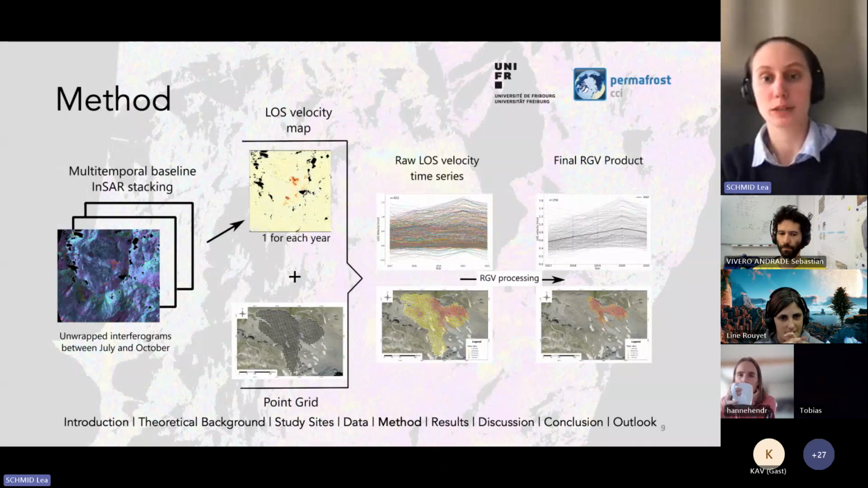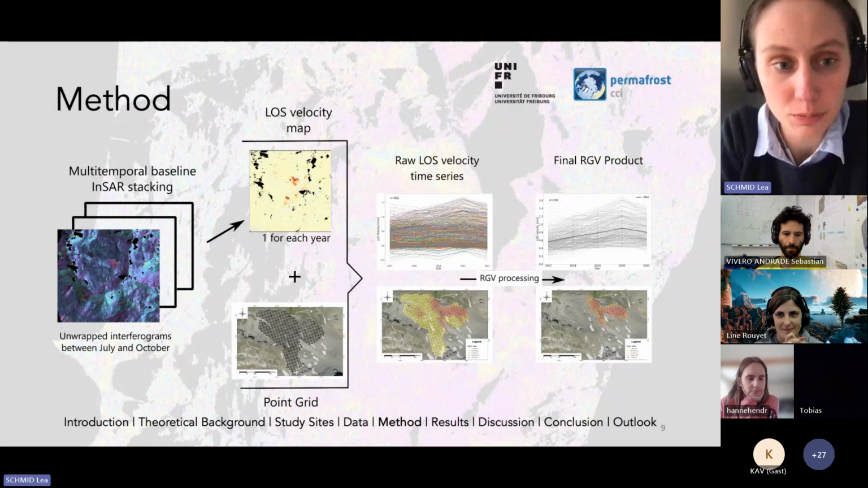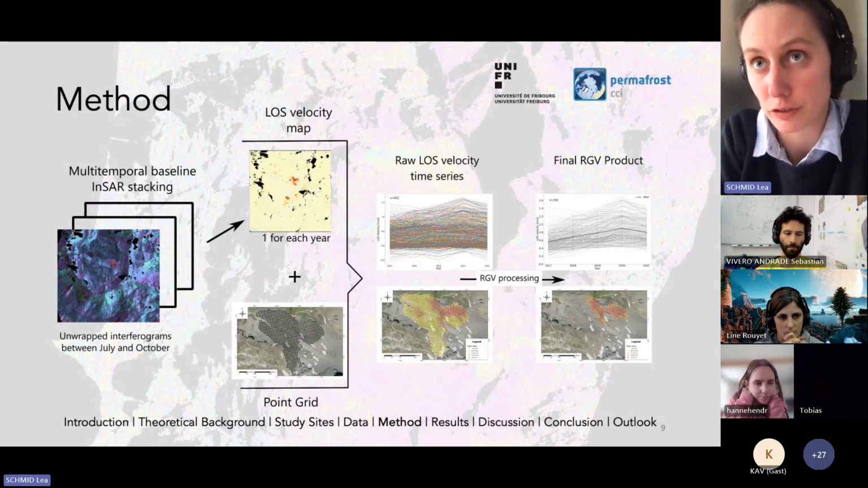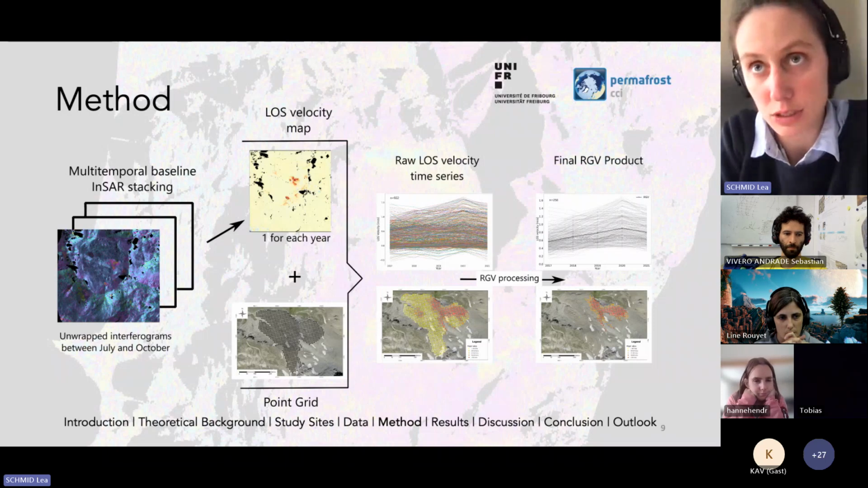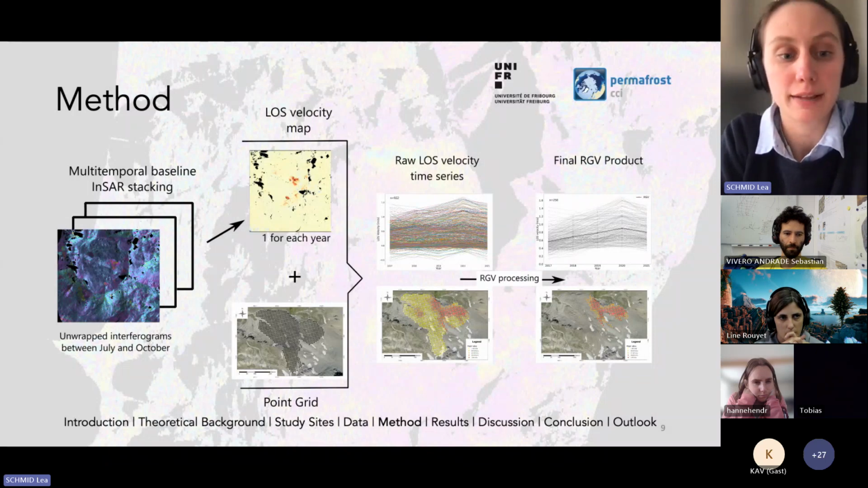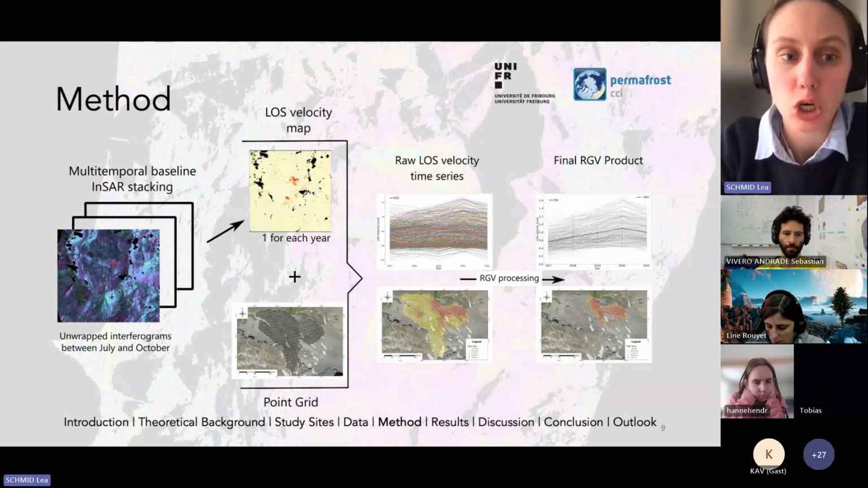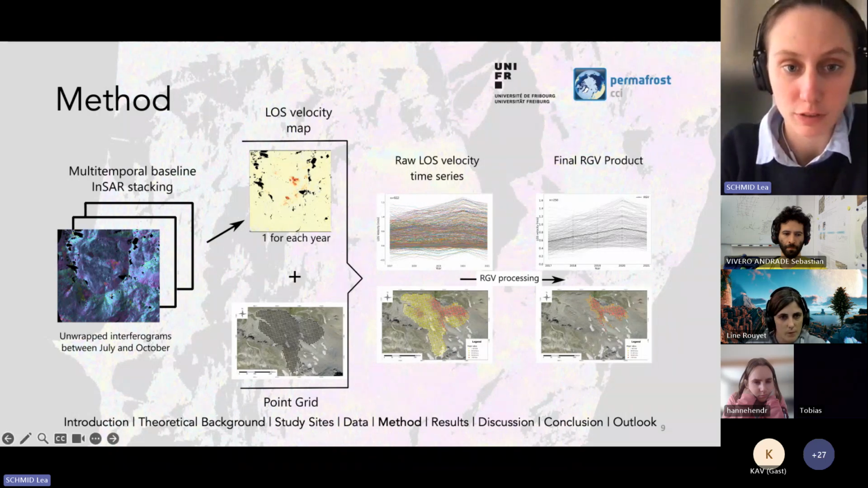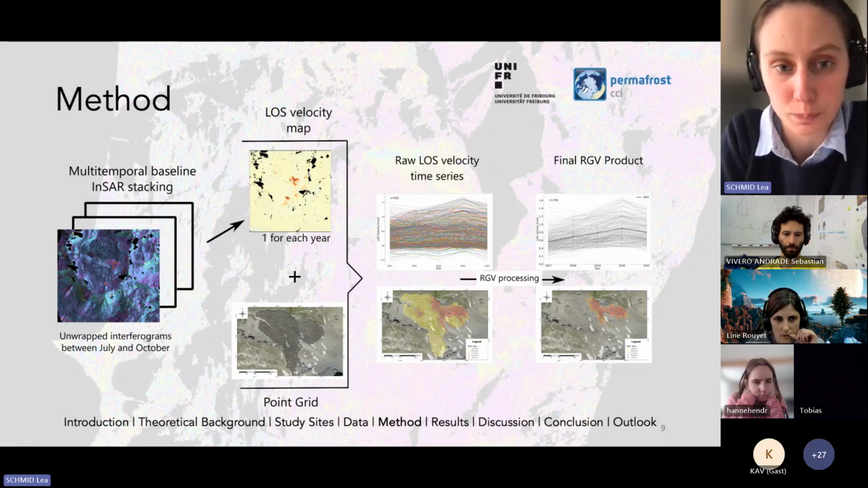Next, my method. This is a bit complicated, so I'm going to explain each step in more detail. The first part is, of course, to produce interferograms and unwrap these. Then I use these unwrapped interferograms. I use a stack of interferograms for each year between July and October, and I apply a multi-temporal baseline interferogram stacking, which gives me these line of sight velocity maps. Then I get one line of sight velocity map for each year.